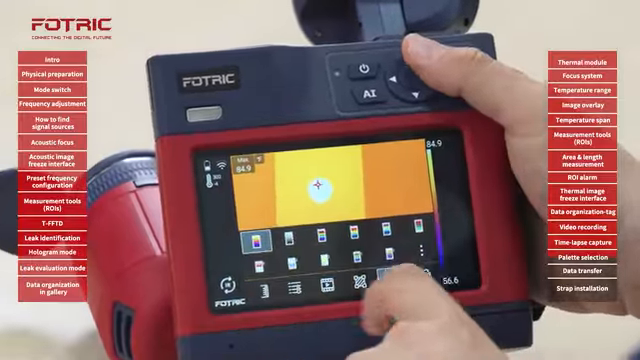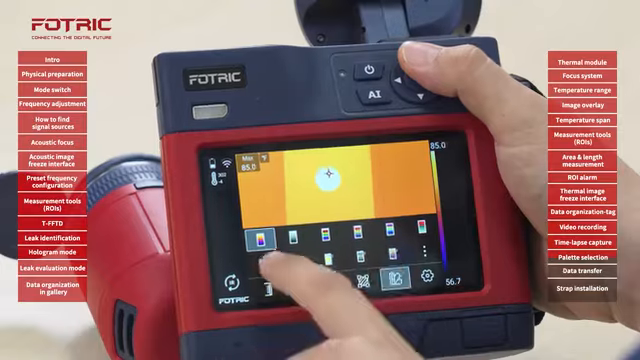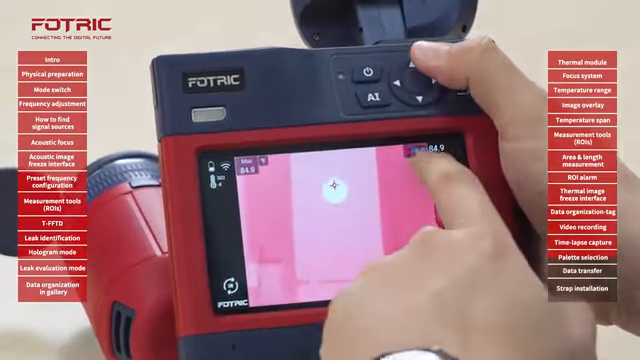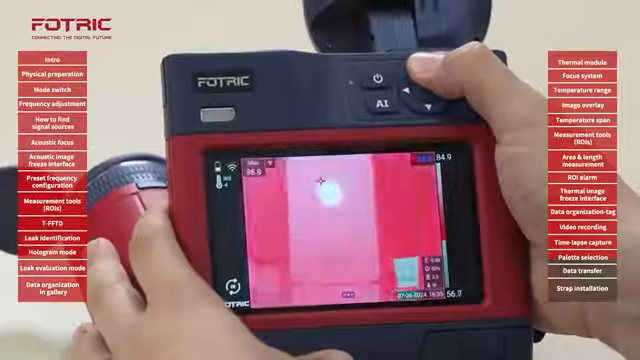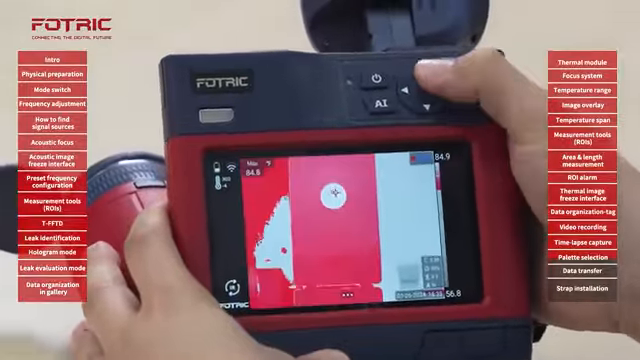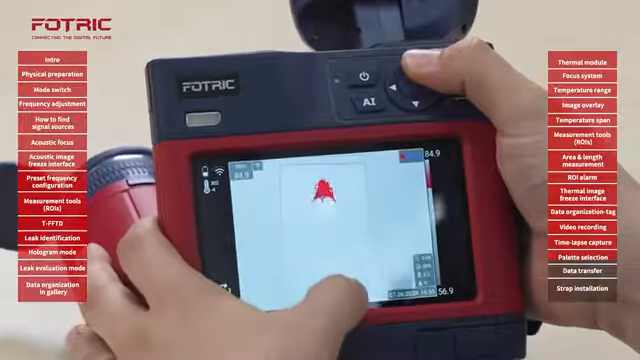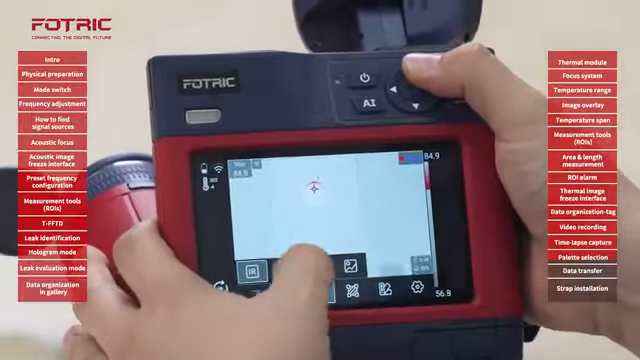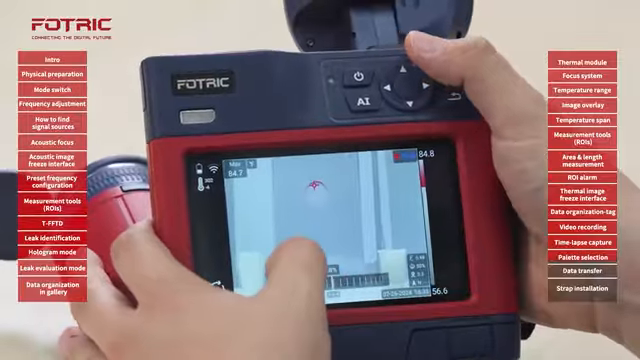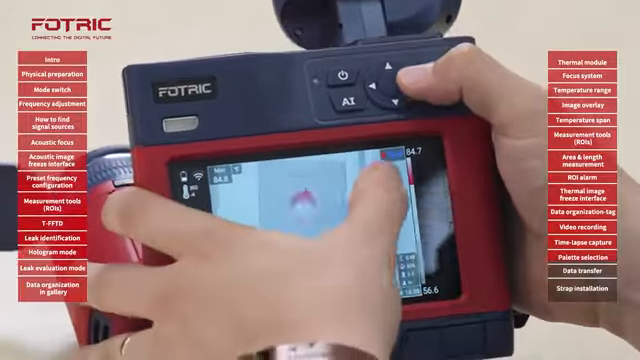In the bottom part, we will see a special type of palettes like above temperature alarm that will help me, by changing this number, identify areas of interest that are exceeding a given temperature value. I can complement this by using the blending mode and see those areas of interest.